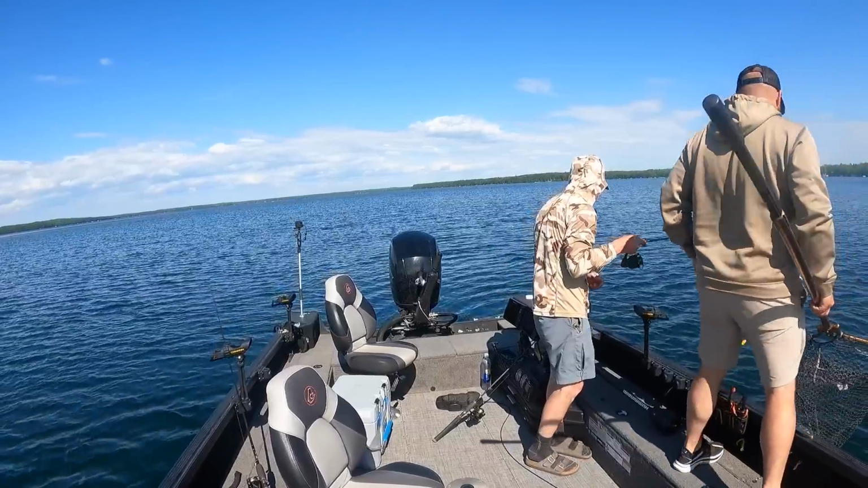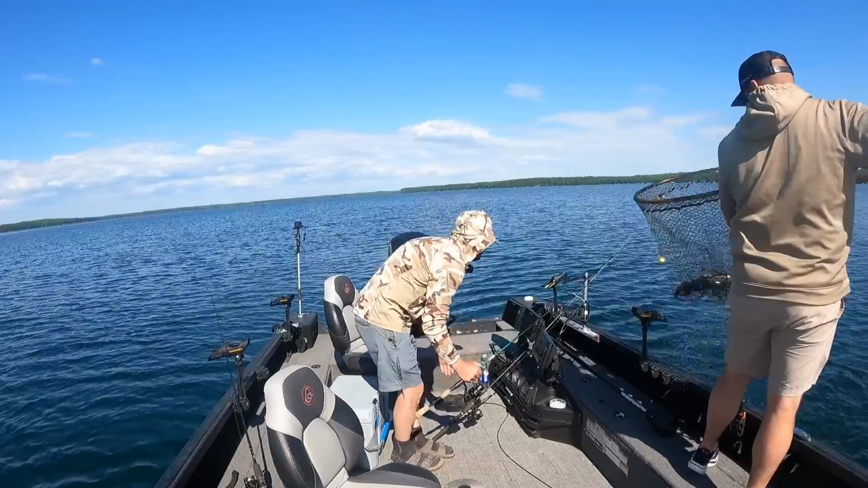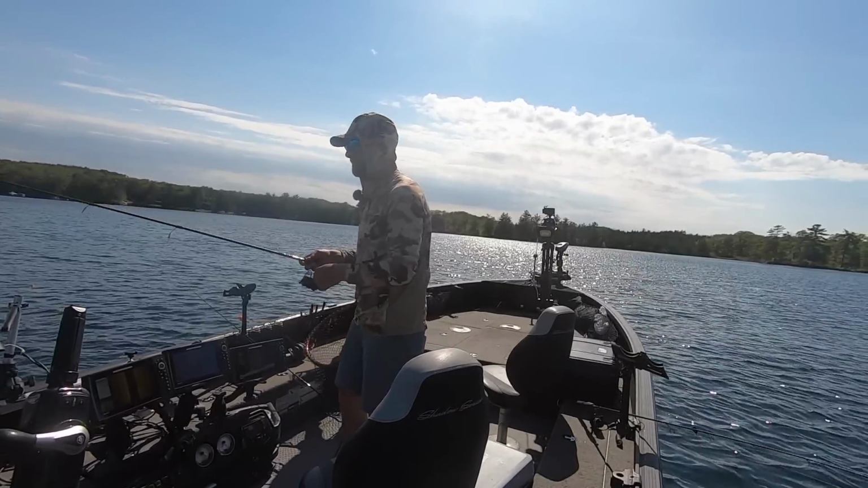Look at that thing down there. Isn't it awesome to see that? Oh man, I'll just scoop them for you. Bring them in, bring them in. Now, when you're fishing these rock humps, Mitchell, what is the most... watch the tip of that rod though. I'm just getting a little over aggressive here.